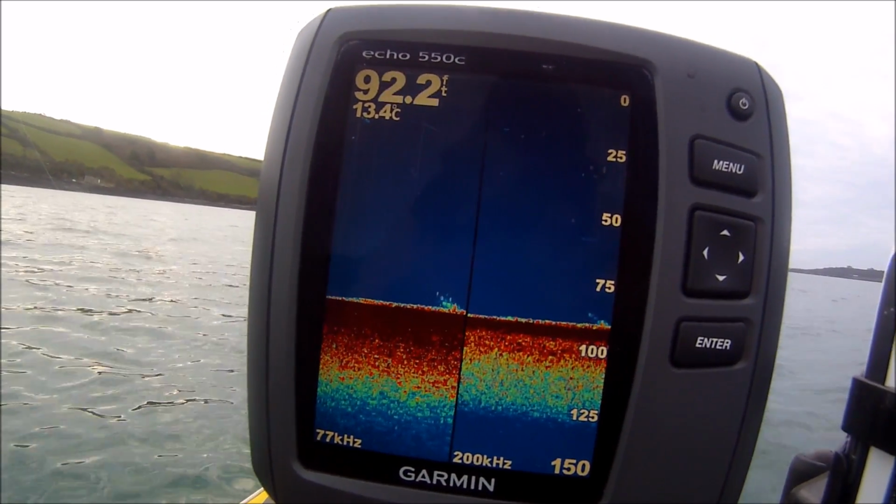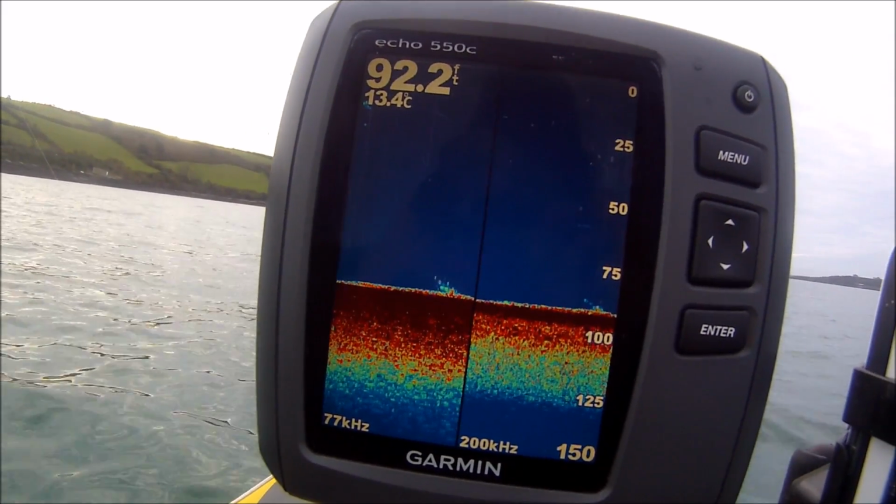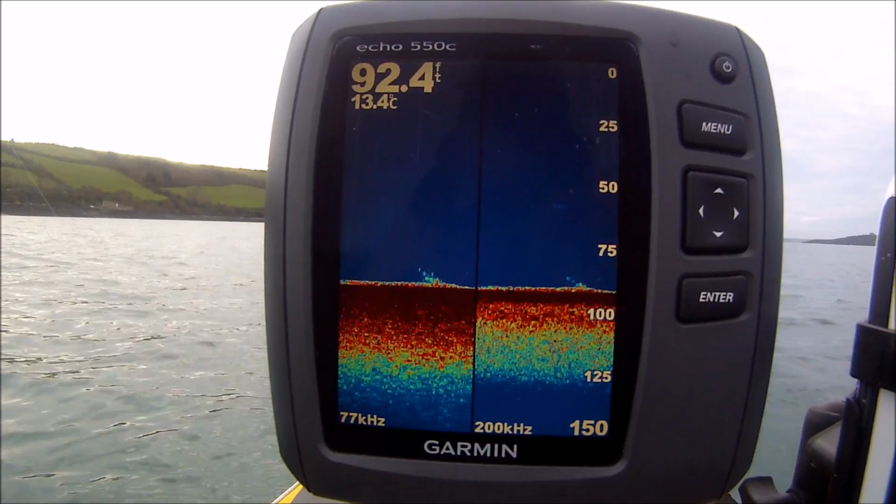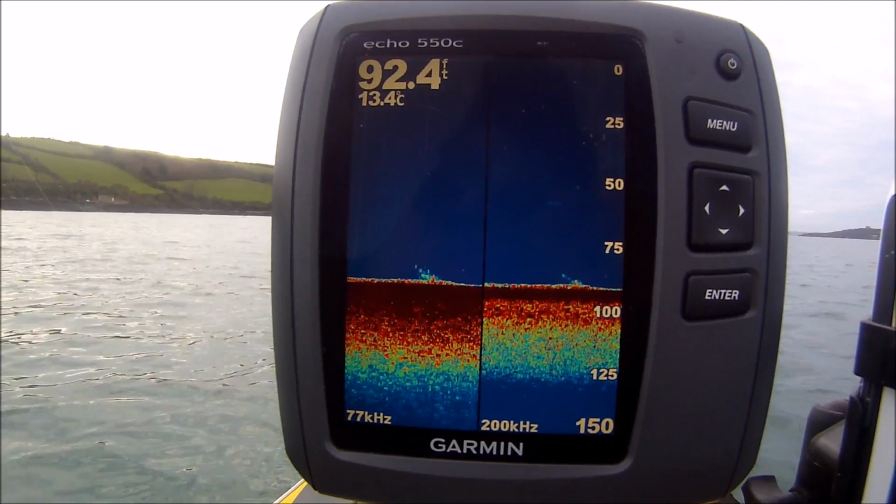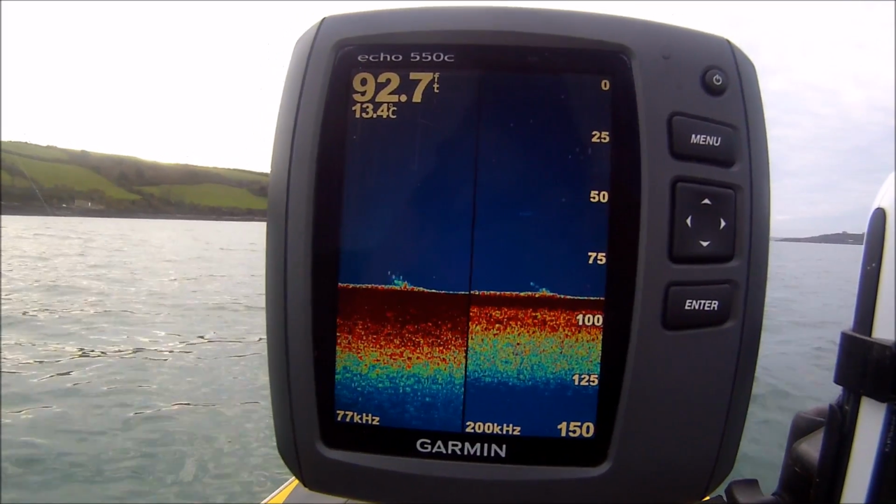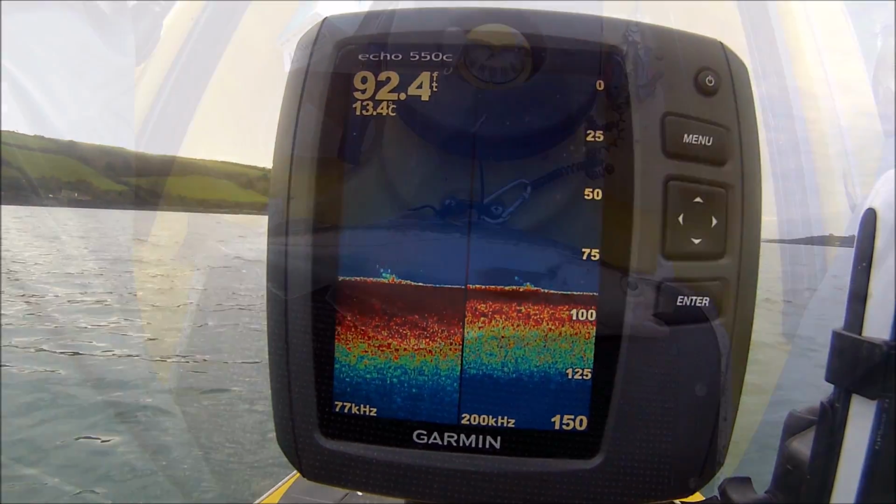Might be whiting, might be gurnard, might be little codling. Who knows? You never really know until you actually catch them. But I've got a couple of bait rods out now, as this shoal of fish are passing under. And often when you see that, you then get a bite on the rod tip.